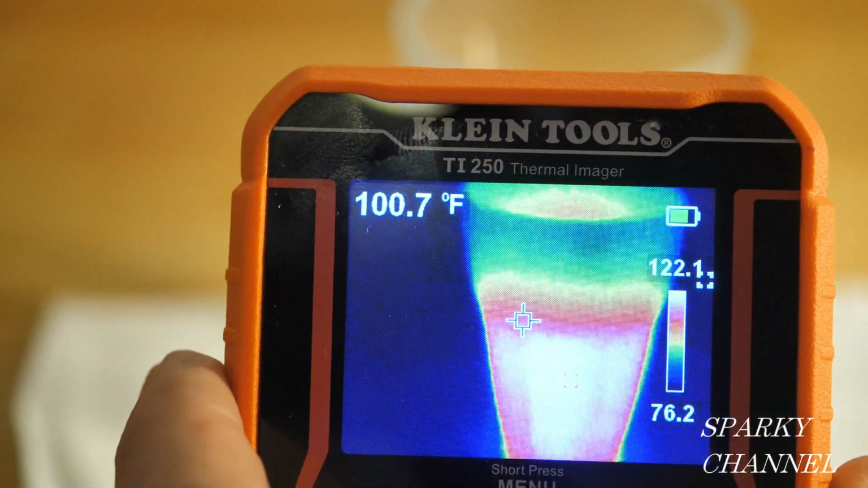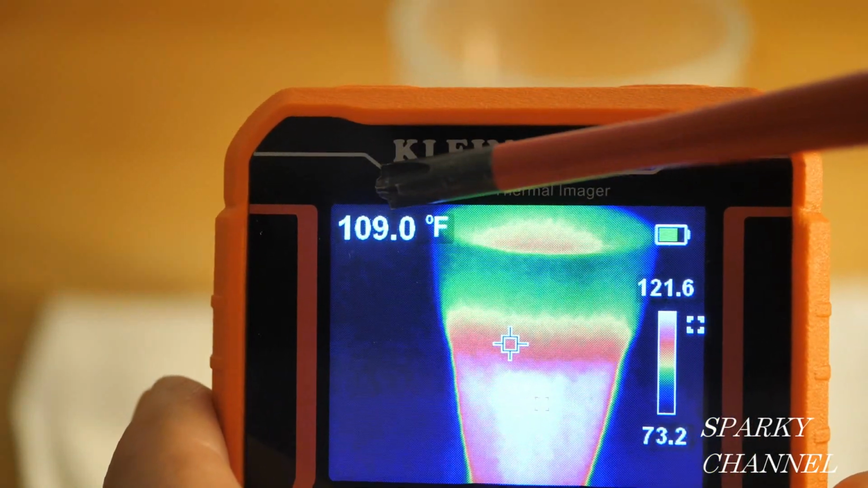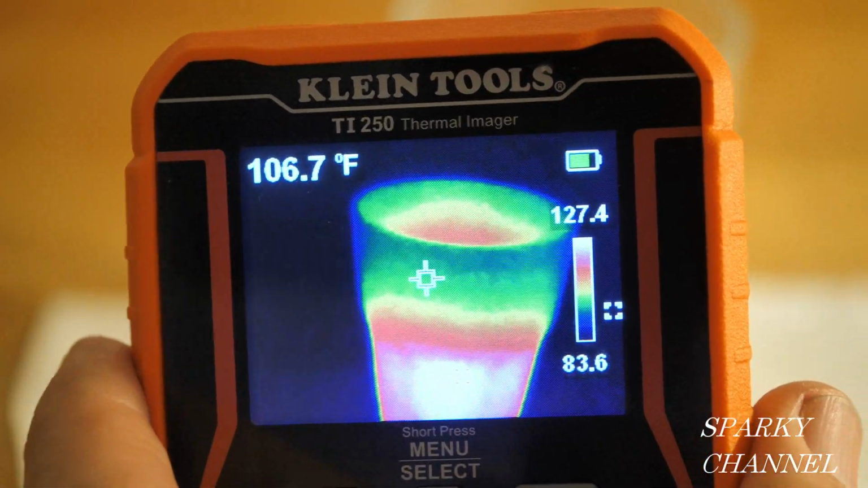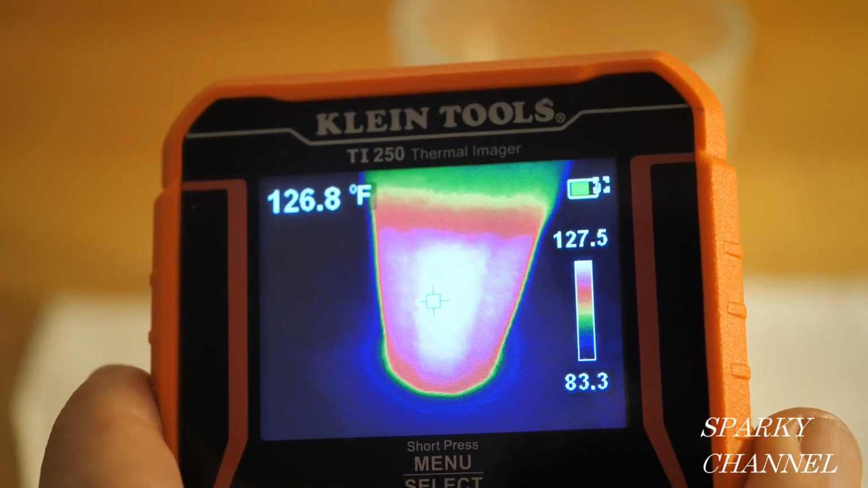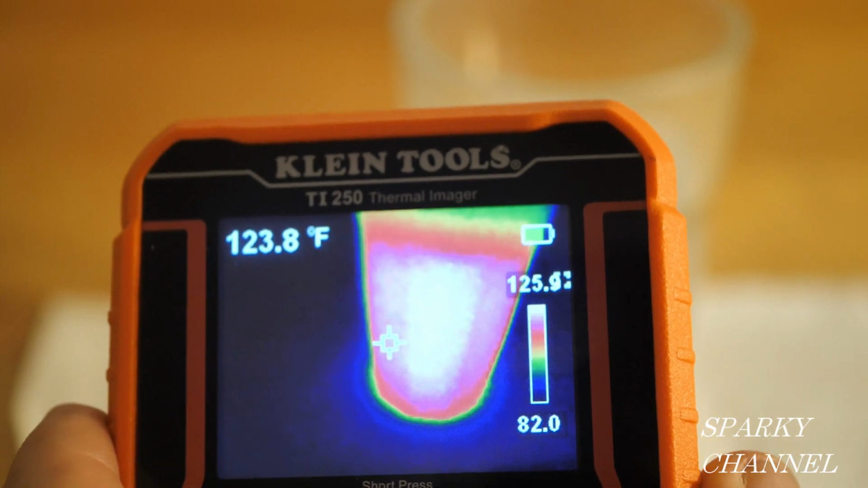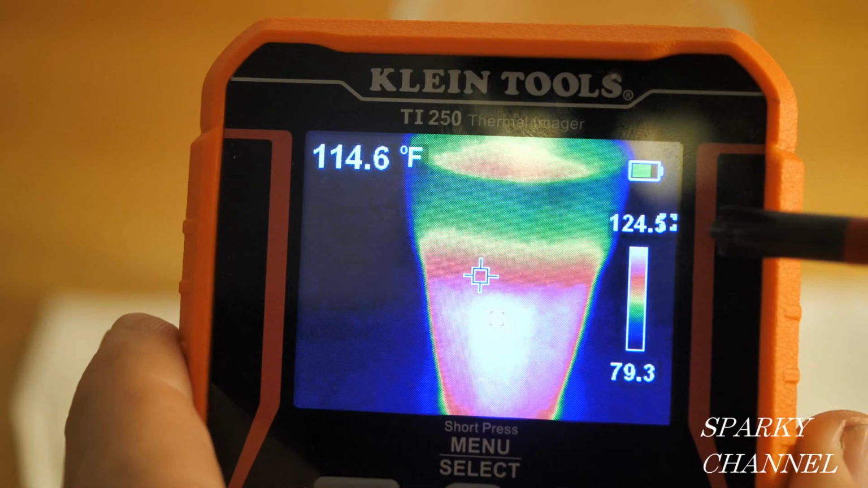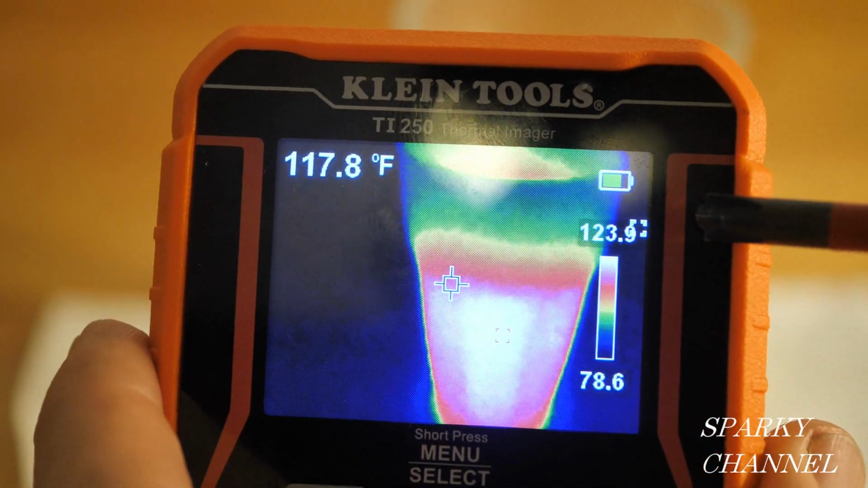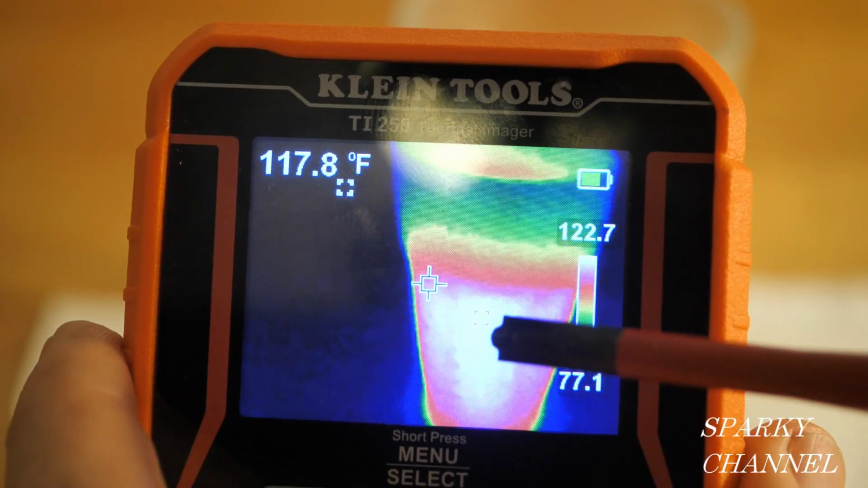You turn it this way and you put the crosshair on the red area, and it says 111 degrees. The green area, it's 105 degrees. You put it right on the white area and we got 126. So it's gonna vary where you put your crosshairs, and we got two more temperature readings right here. 124.3, that's your highest one on the image right now. It's right here. I don't know if you can see that.